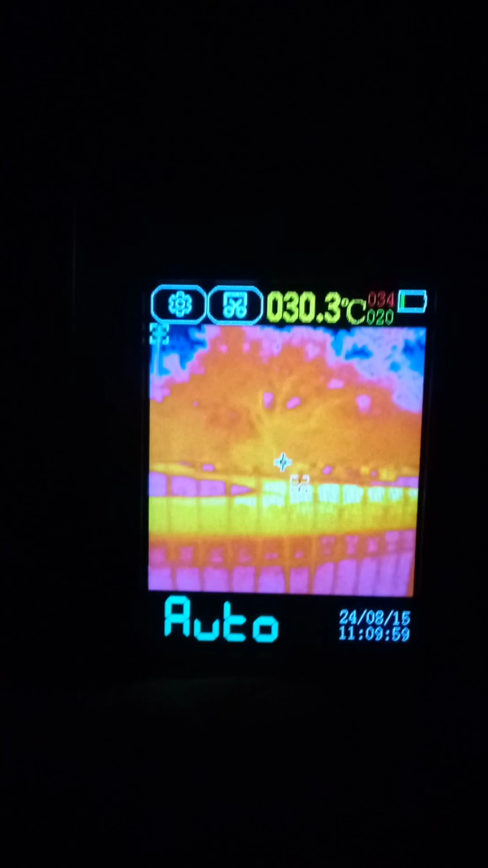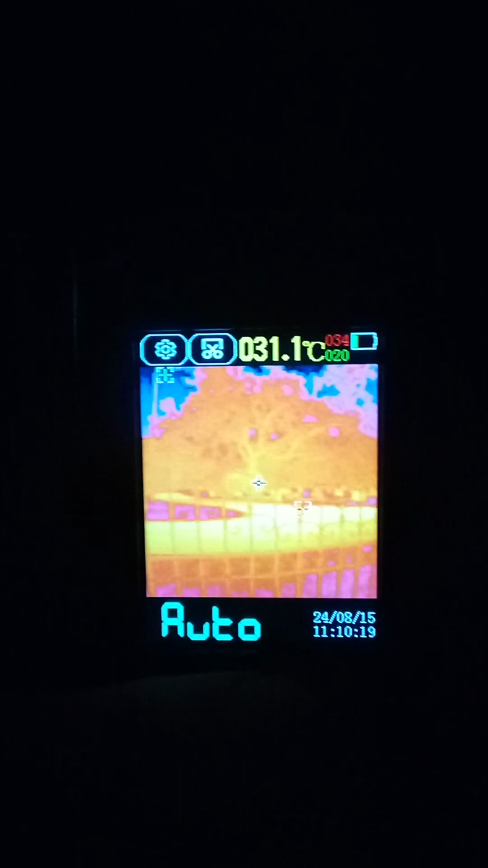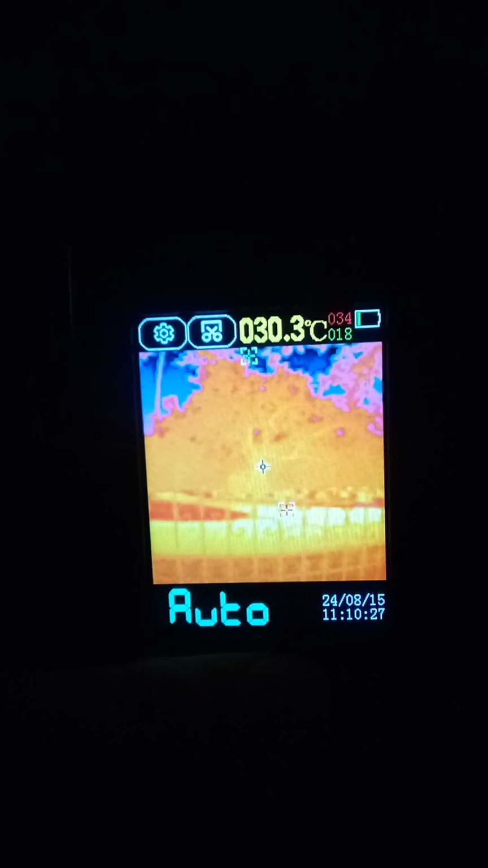No, because the screen, this is a very nice thing. Very nice one. And it does pick up long range. That tree, I don't personally think it would pick up. That tree I'm pointed at is like 30 or 40 feet away from me, way over 20 feet. I would say between 30 to 40 feet, and I'm estimating. So I don't think it can pick up the tree, but I'm not positive. It is pretty long range for its price, definitely.